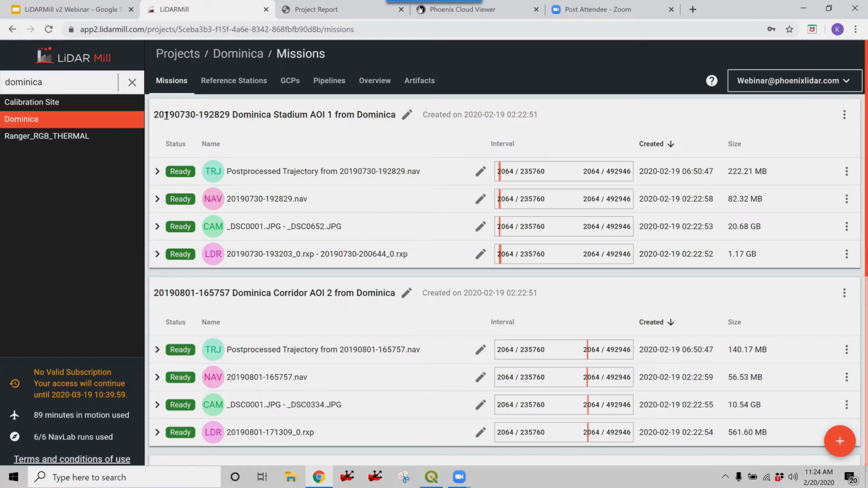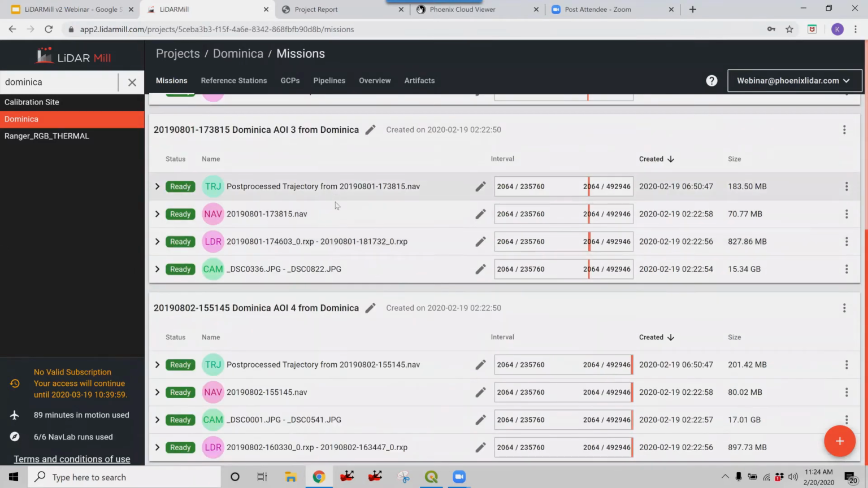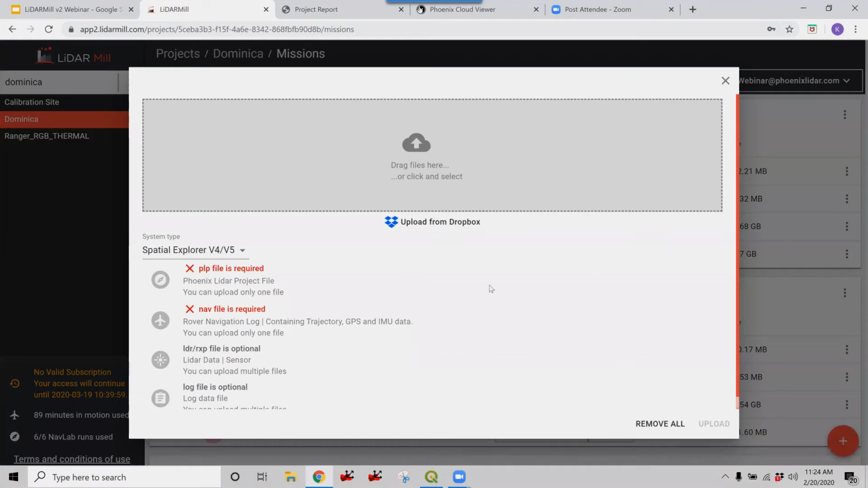So here we have, and you can load in multiple flights from a full day of flying missions. And all you need to do is click down here on this button, create new mission. And this is where you find that Dropbox upload interface.